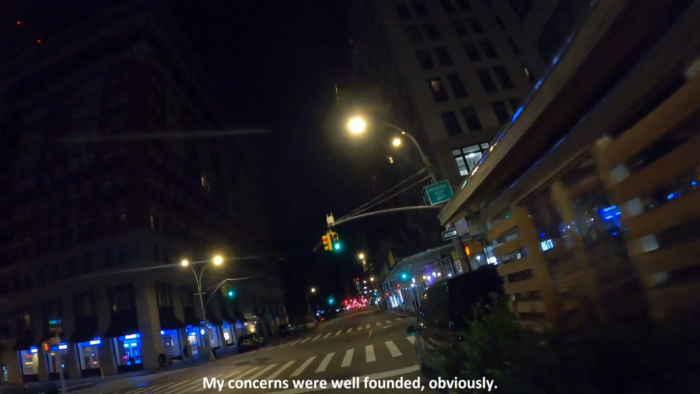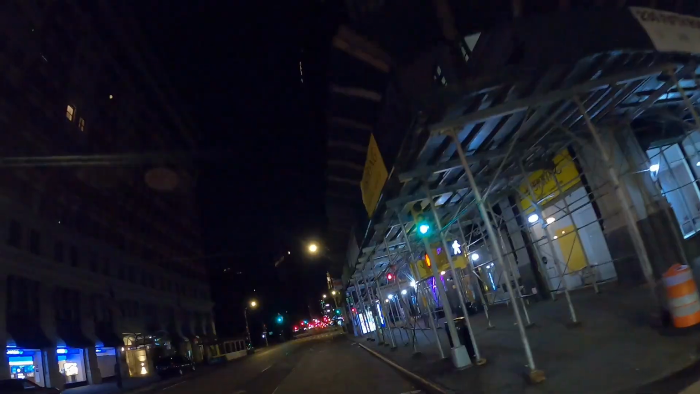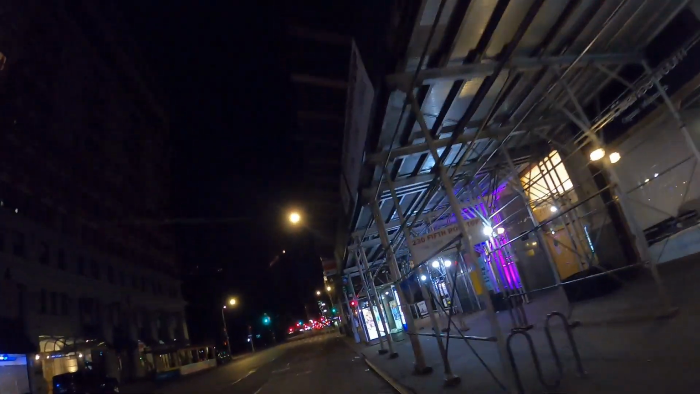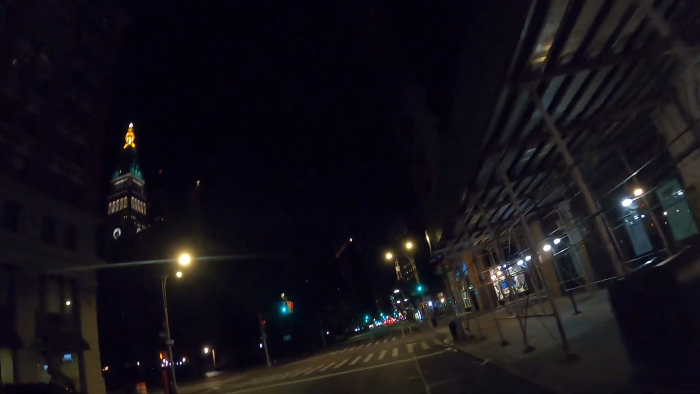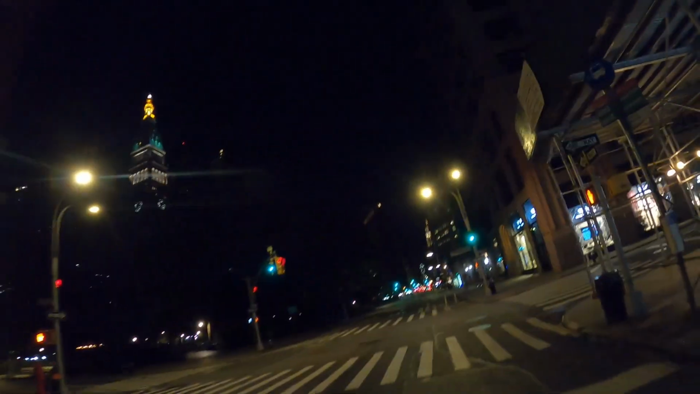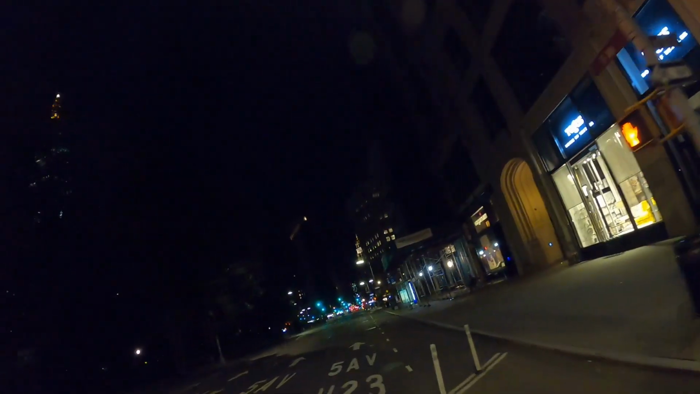What's this guy doing? Oh, here we go. Finally a bike lane. Just when some guy got right on my ass. This is Madison Square Park, and I have to wait for these guys to go, or this guy to go.